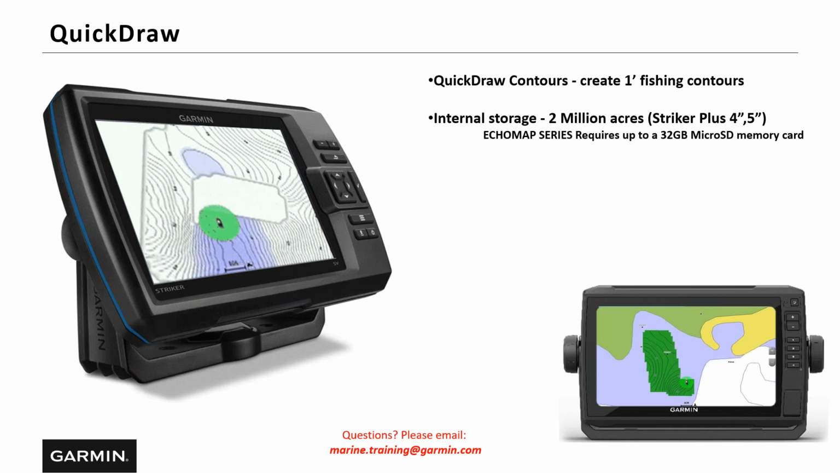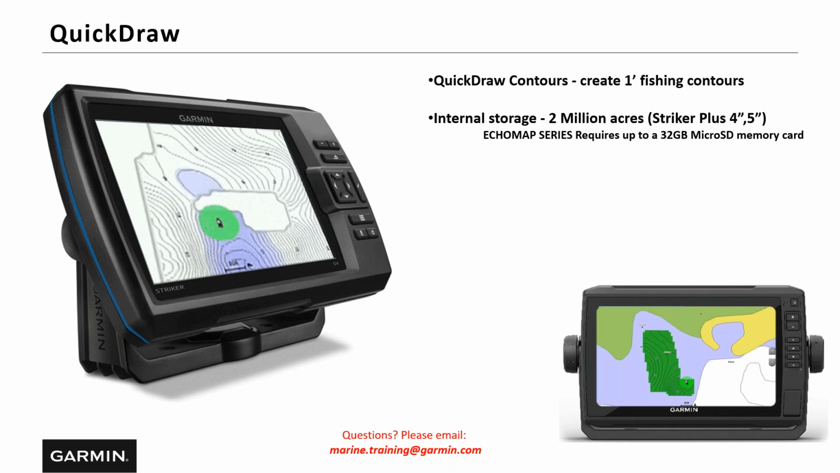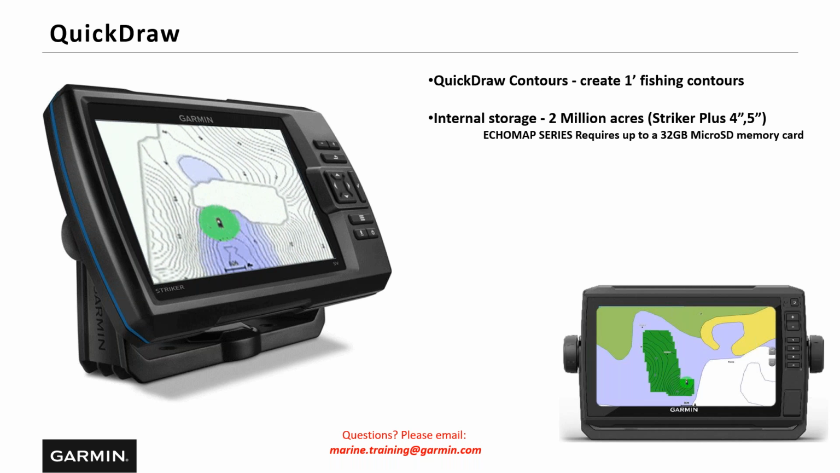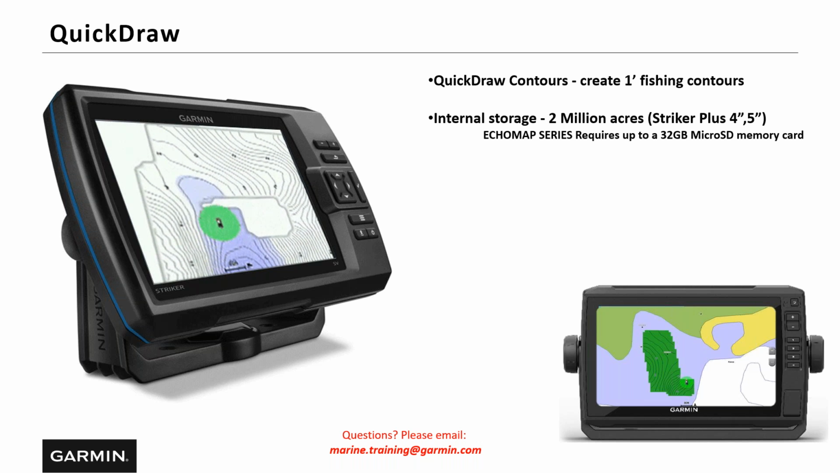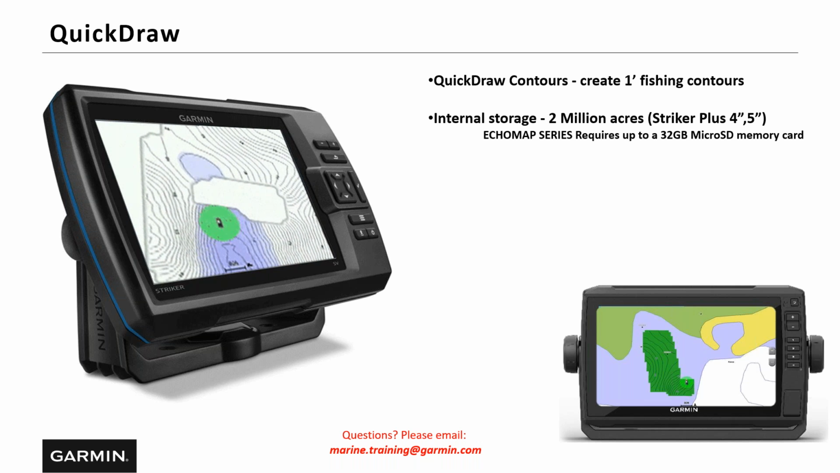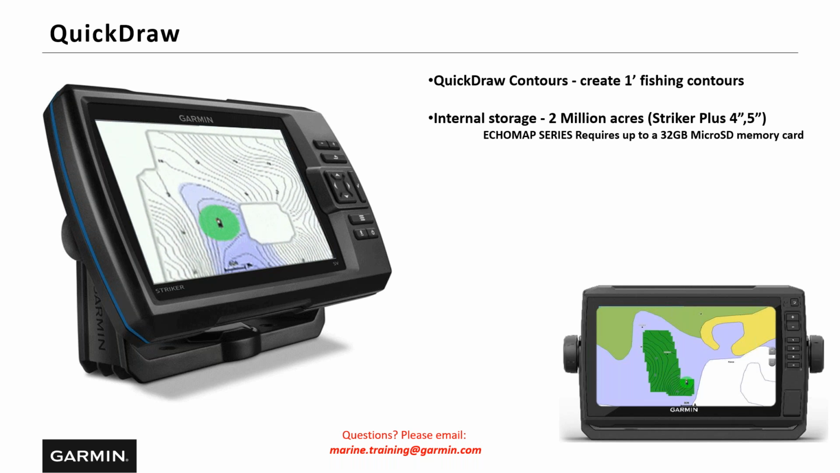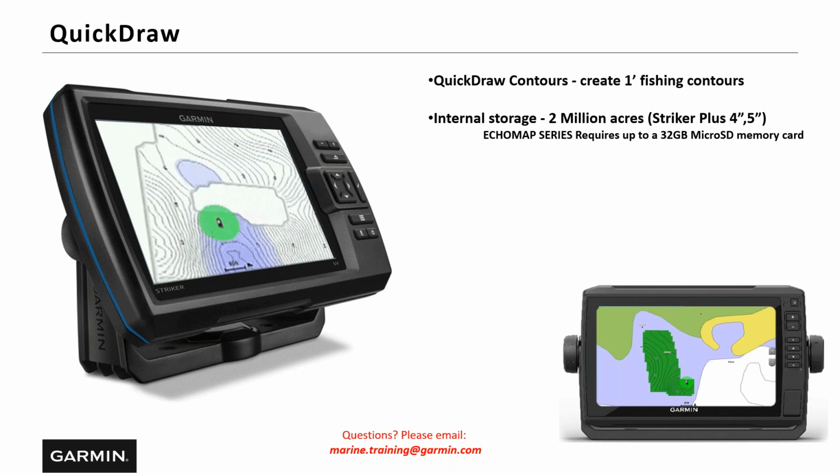Yeah. So the last couple of things I want to talk about, we talked about QuickDraw earlier. I just want to go over this. So this works in basically all of our units, the Striker Plus series, as well as the ECHOMAPs, and then our higher end GPS map series. So QuickDraw Contours gives you the ability to make your own maps. And we were talking earlier, the Strikers come with a GPS, but there's no mapping built in. Well, the Strikers have the ability to draw. You can make up to 2 million acres of mapping.